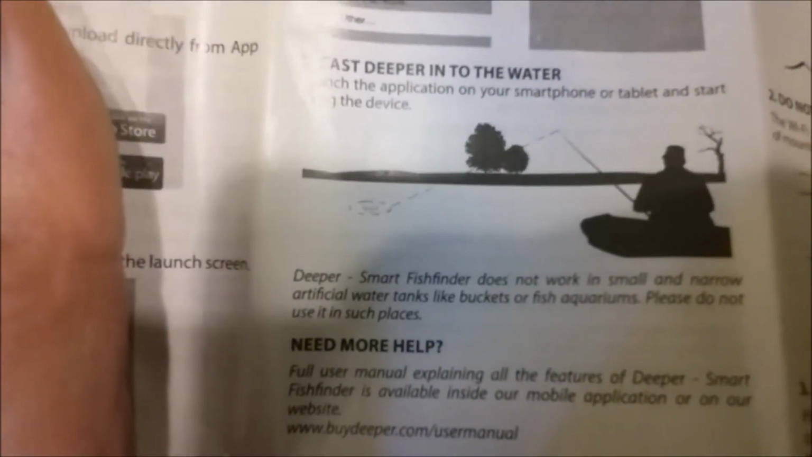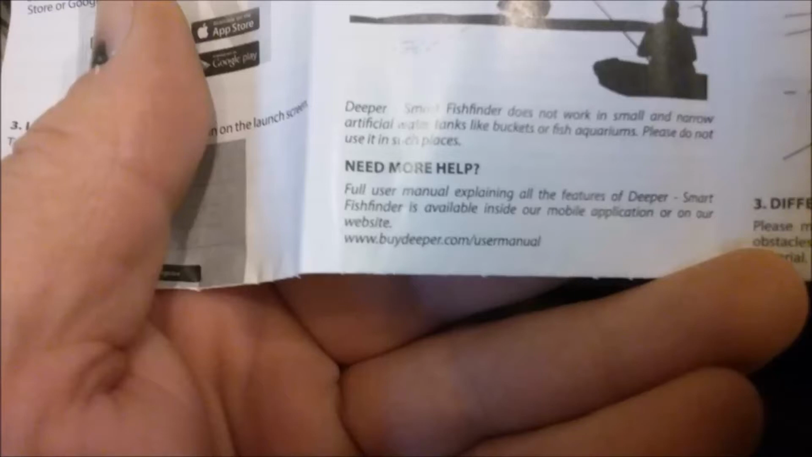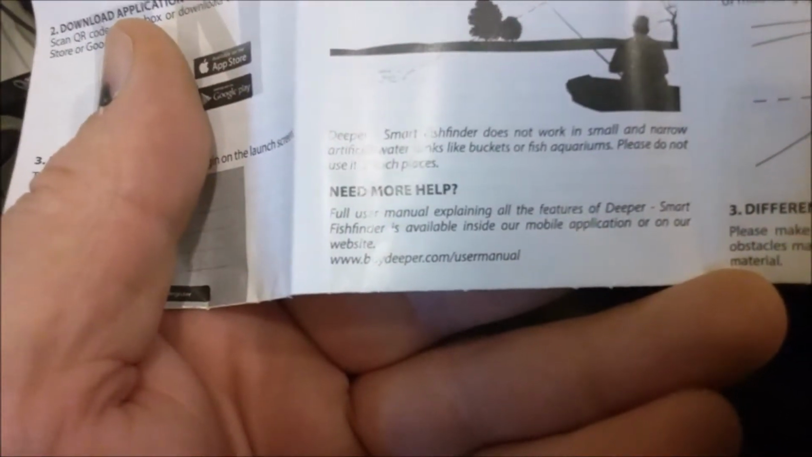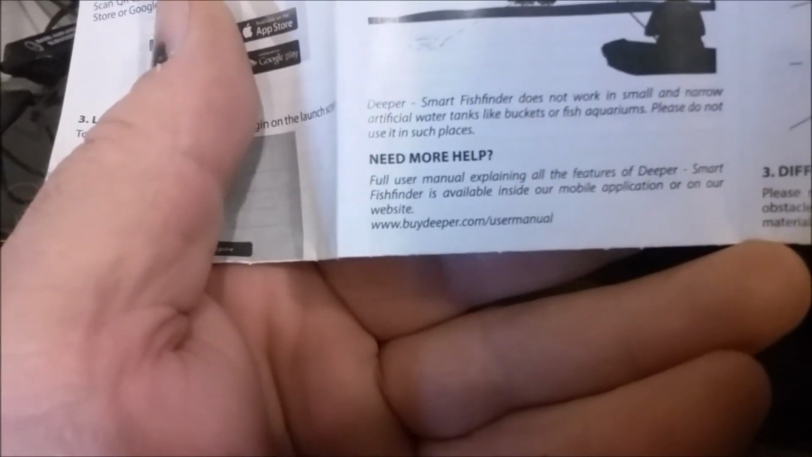Launch the application on your smartphone or tablet and start using the device. Full user manual explaining all the features of Deeper Smart Fishfinder is available inside our new mobile application or on our website, www.buydeeper.com. User manual.